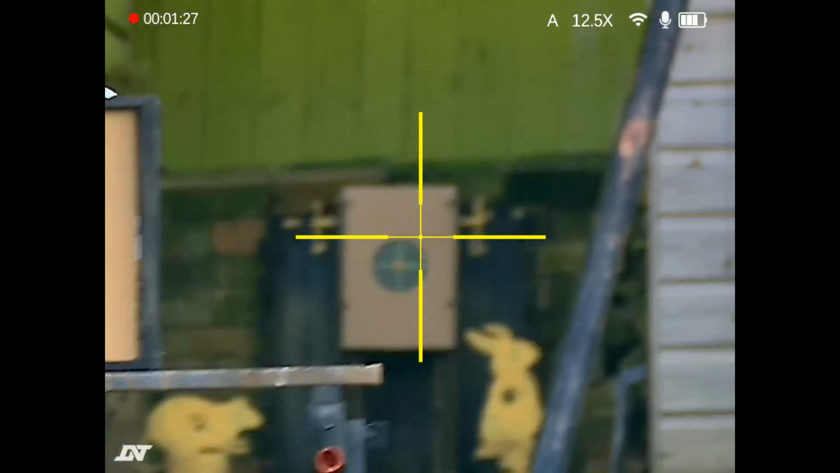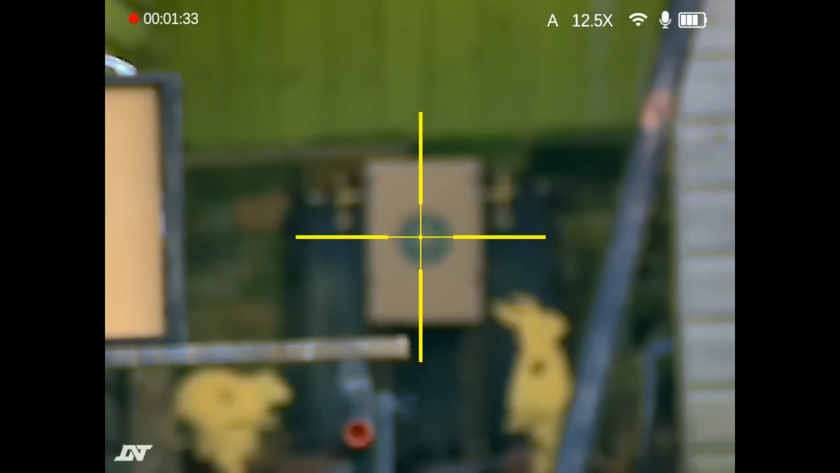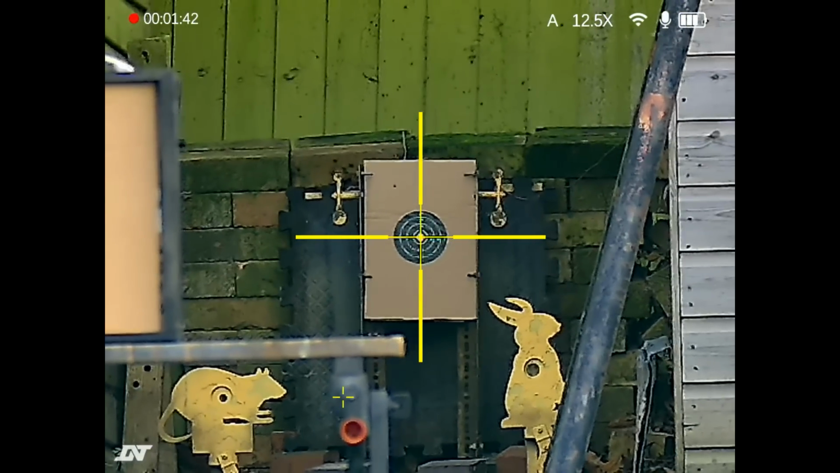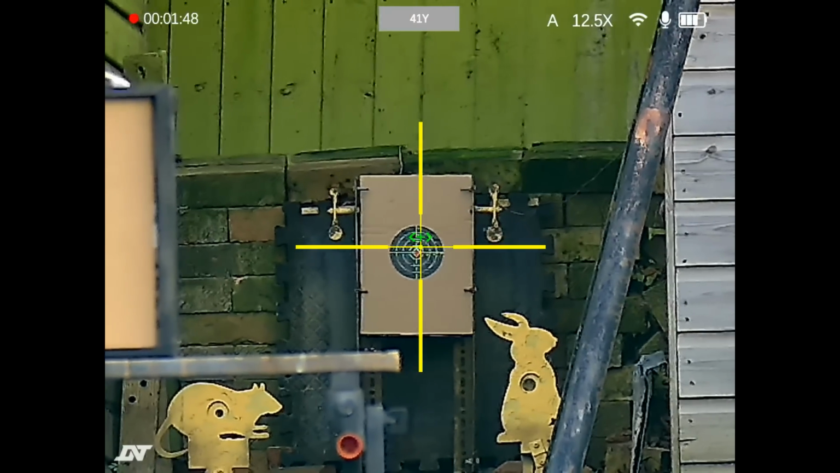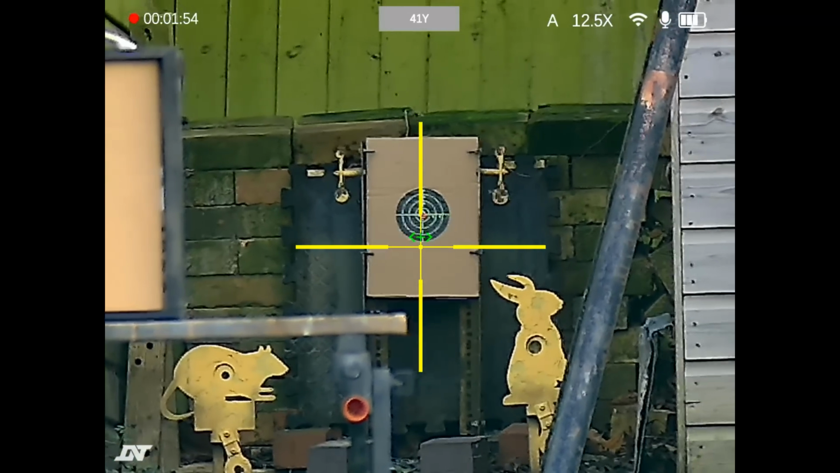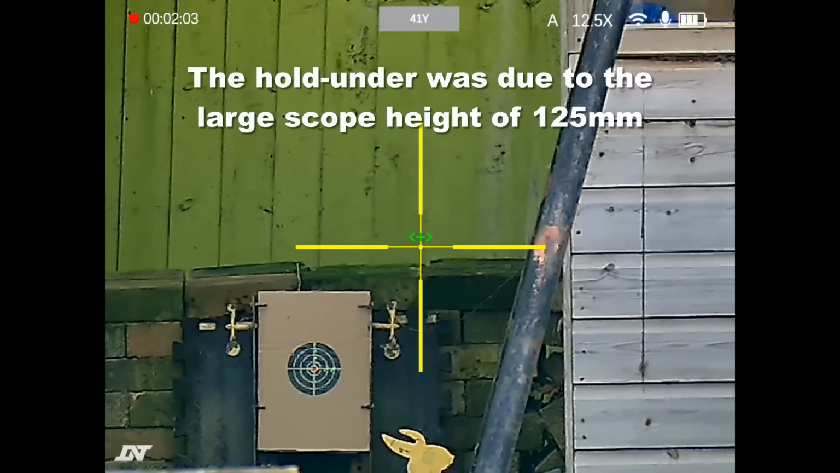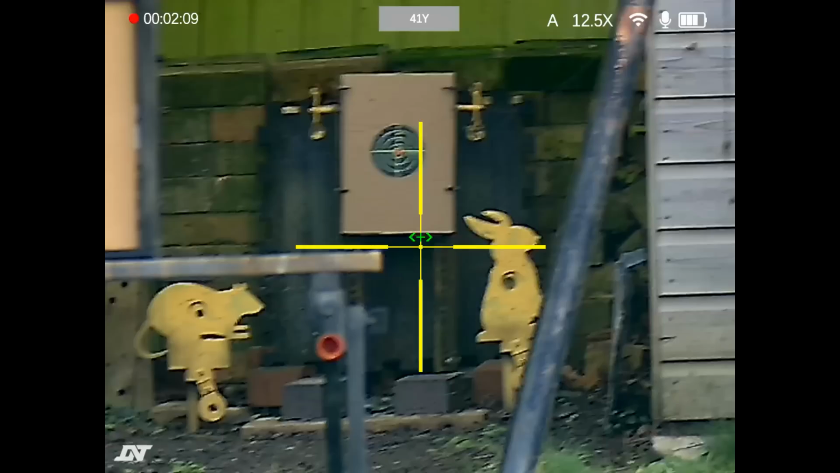Okay, so what we're going to do now then is I'm going to focus in on the distant target, which, well, we'll see what it is because I'm going to range find it again. So here we go, saying 41 yards. Click there, and you can see there that it's given us an aim point, that green square. It's actually giving us a hold under, which is interesting. I don't think that's going to be right, but we'll shoot it anyway. I would expect a holdover at that range, but we'll see where the pellet goes anyway, see what it does.